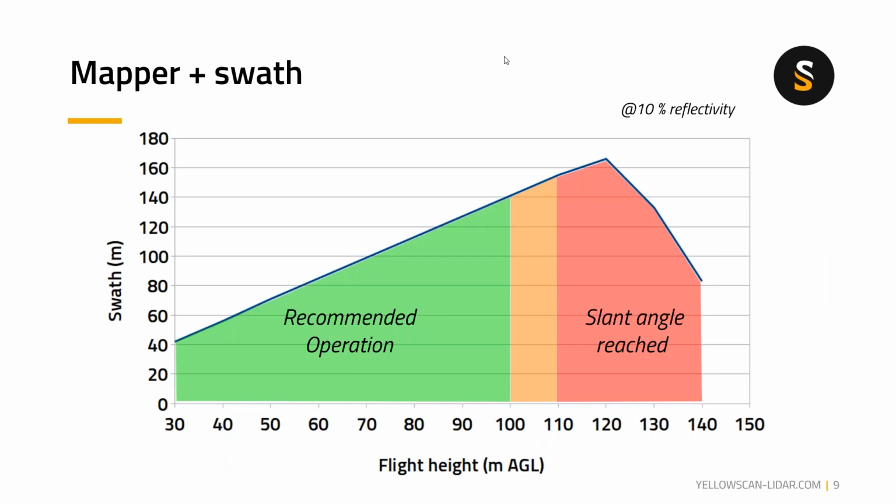So here is the swath on the Mapper Plus, to give you an idea, at 10% reflectivity. We recommend flying the Mapper Plus at 100 meters AGL, so you will get a 140 meter swath. If you fly at 70 meters AGL, you will get a 100 meter swath. Meaning that if you want to fly higher than the recommended 100 meter spec, please be prepared that the data quality may not be good.